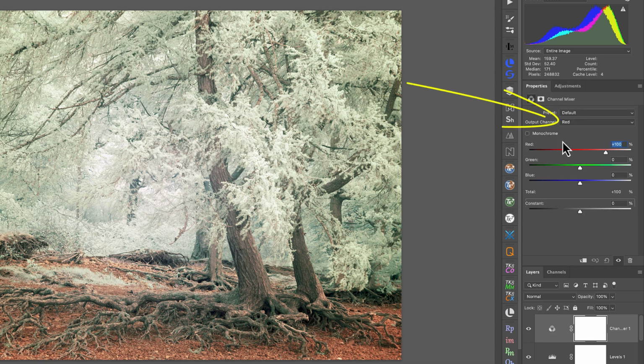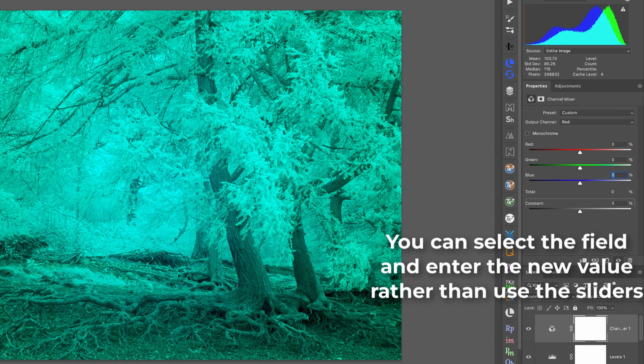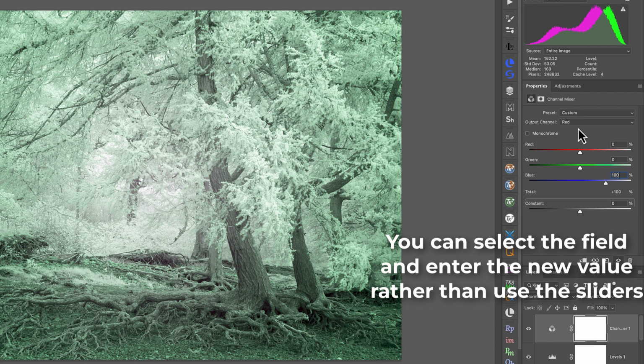First select the red colour channel where you can see the red slider is at 100% and the other colour sliders are at 0%. The way that the channel swap works is that we'll change the colour of the red channel to be blue and the blue colour channel to be red. To do this, move the red slider to 0% and the blue slider to 100%. Then we can change to the blue channel and repeat the process.